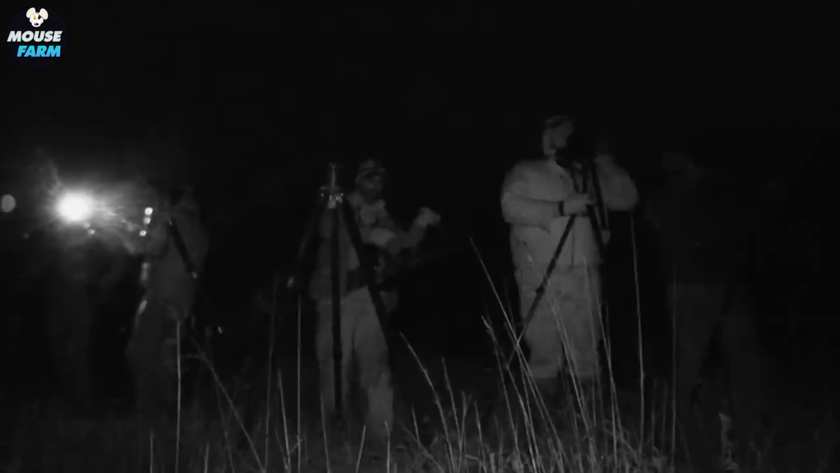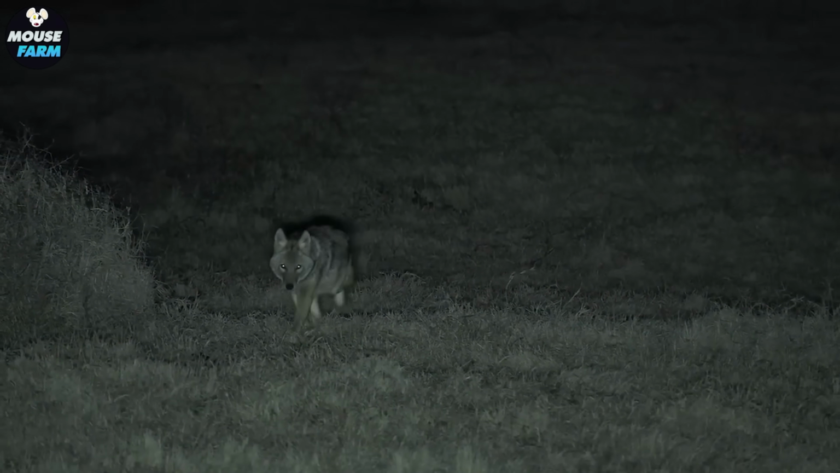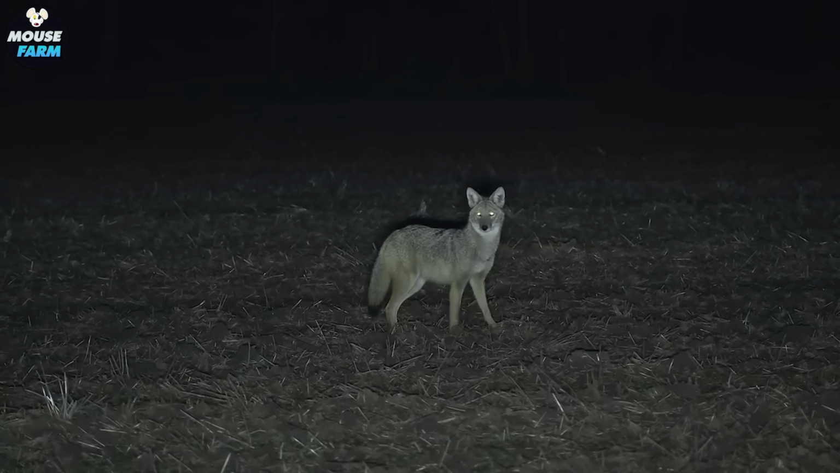The US Fish and Wildlife Service regulates these methods, with an estimated 1,200 hunters certified annually under ethical hunting standards.